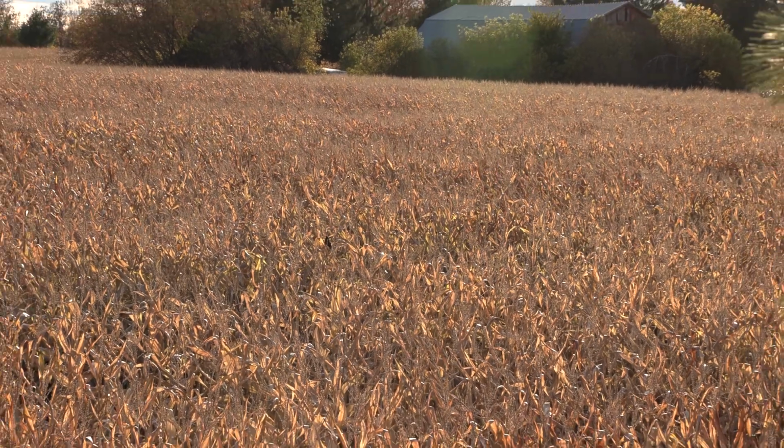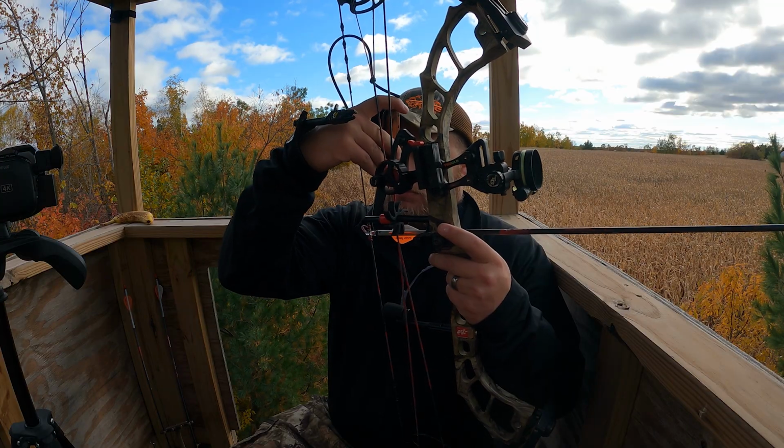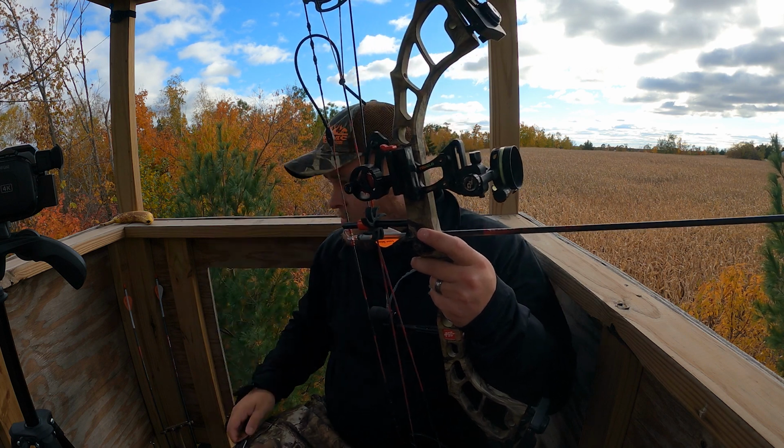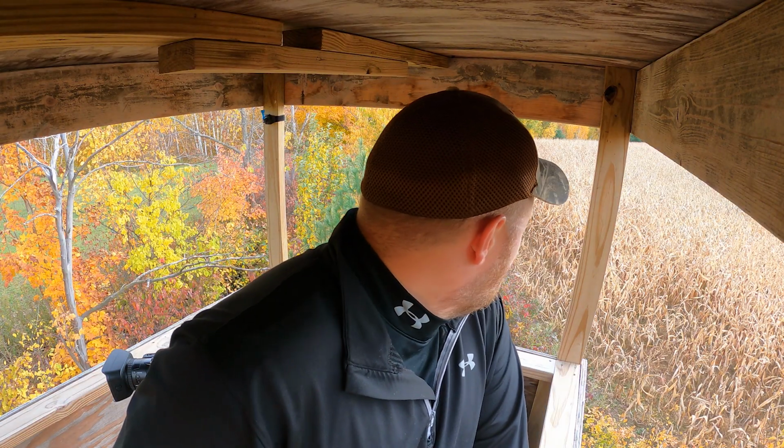Alright, I got you guys up really high tonight, try to keep you out of the wind. Plus, if I shoot anything, I'm gonna have to be standing in this blind. We're in an old makeshift box blind, and tonight's definitely more of an observation sit than it is hunting. I don't have a whole lot of shooting lanes.